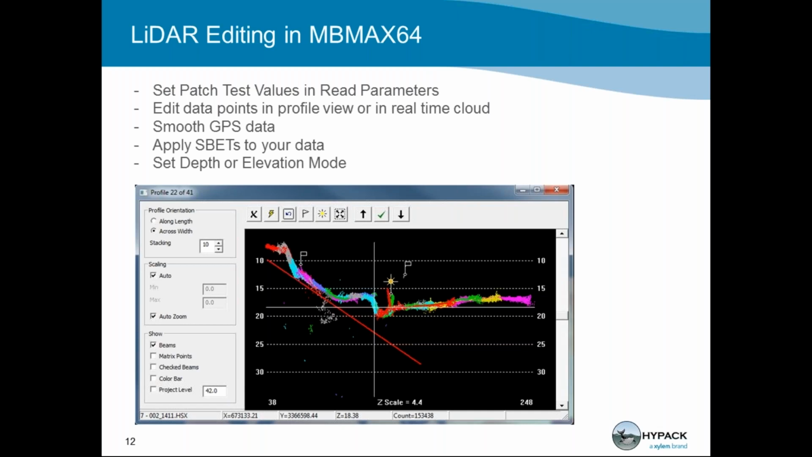We also have a few tools that help you smooth out any GPS data, especially if you collected that from a drone. You also can apply SBETs to your data to achieve PPK level precision and set depth or elevation mode.